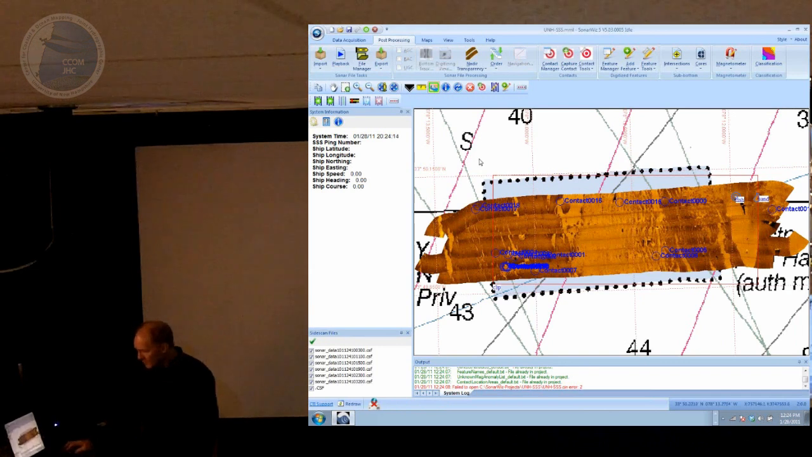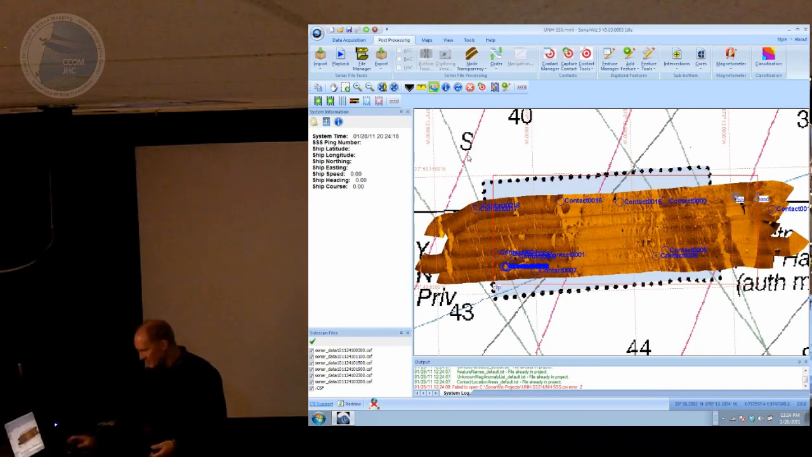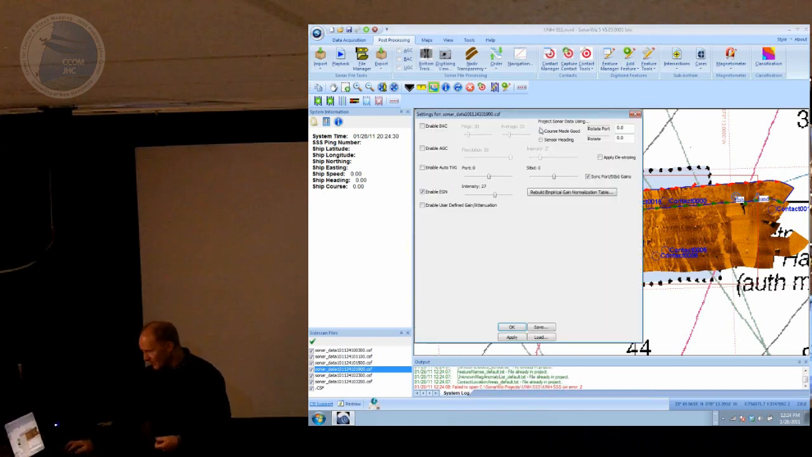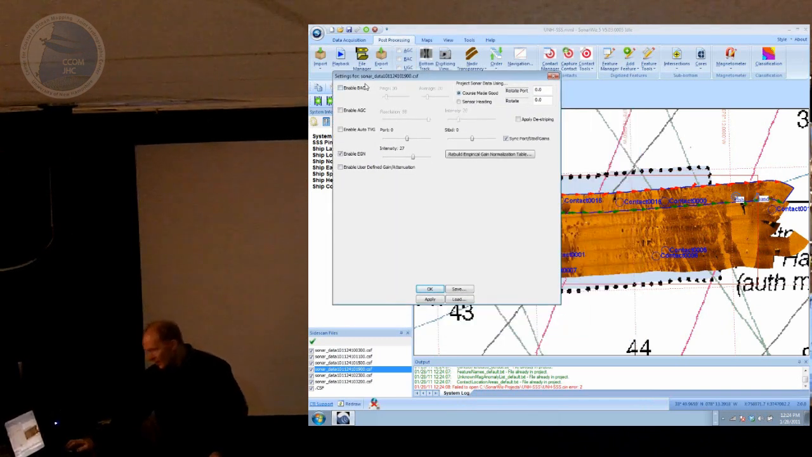Okay, so this data set here is exactly the same, Klein 3000. We're looking at the high frequency channels. I think the only thing different that I've done here is I've captured some contacts, and I also applied some gain to these sonar files. So to look at how the gain's applied, let's just right click on one of the lines and look at what I've done. Under the gain settings, there's about 5 different options for applying gain.